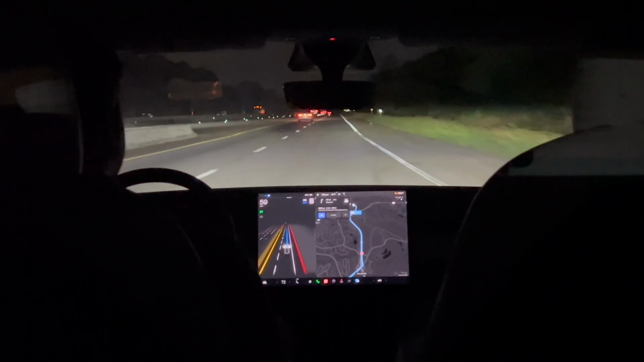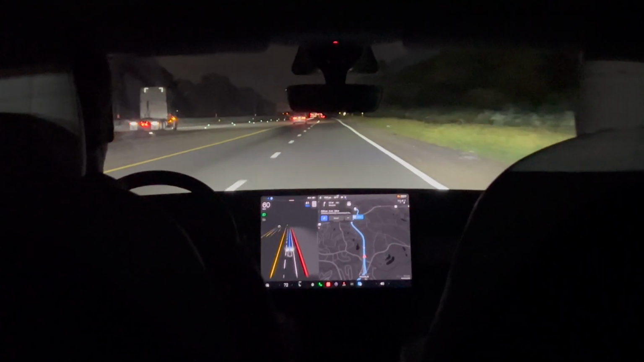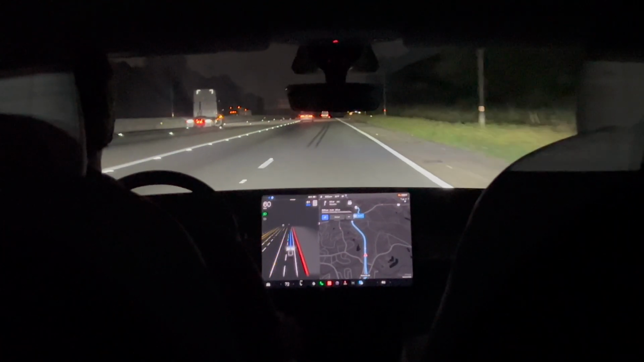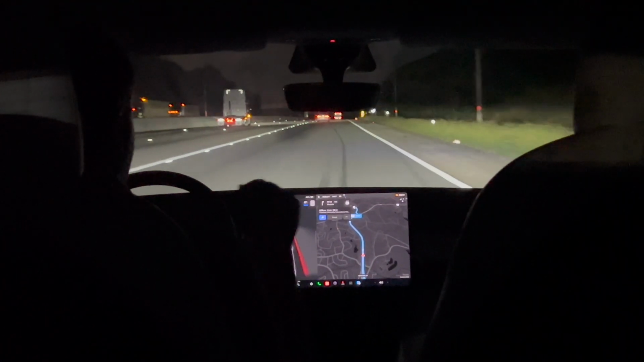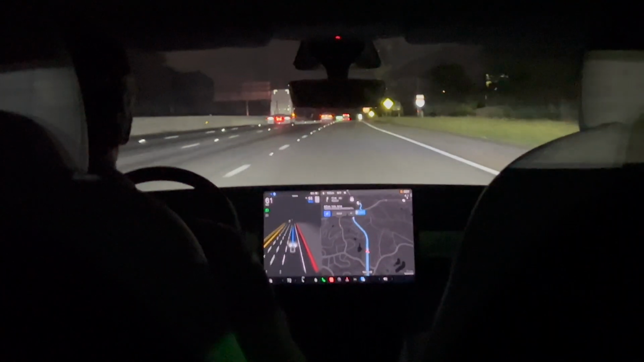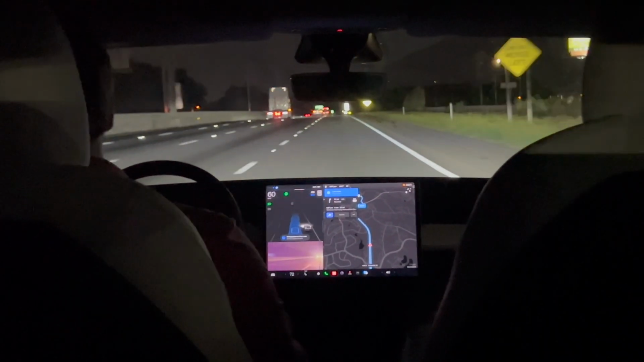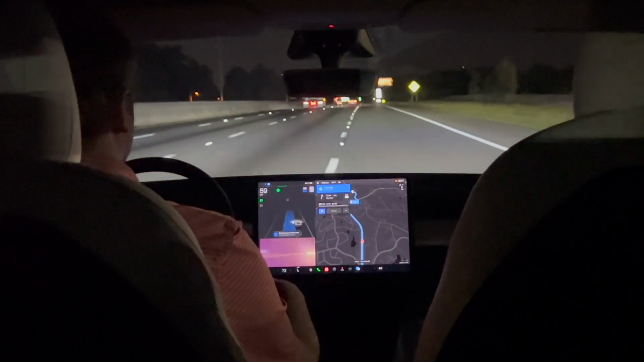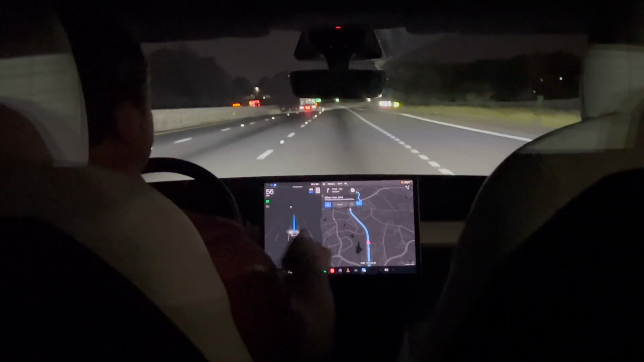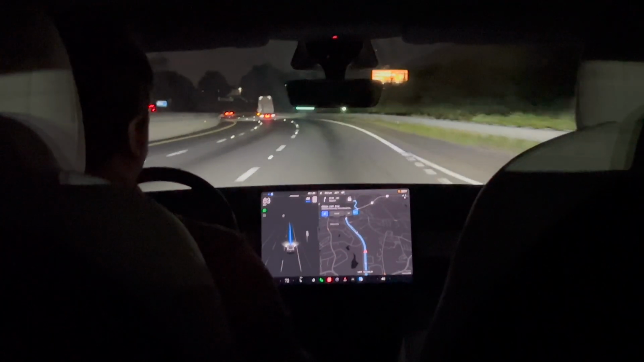So when we get on the interstate here, it will change to the regular autopilot stack. It has not gone to a single stack for full self-driving yet. So once we get out here on the interstate, we will just be on the old autopilot software stack, which is still very good. But you'll see the visualization has changed, so it is a little bit different.